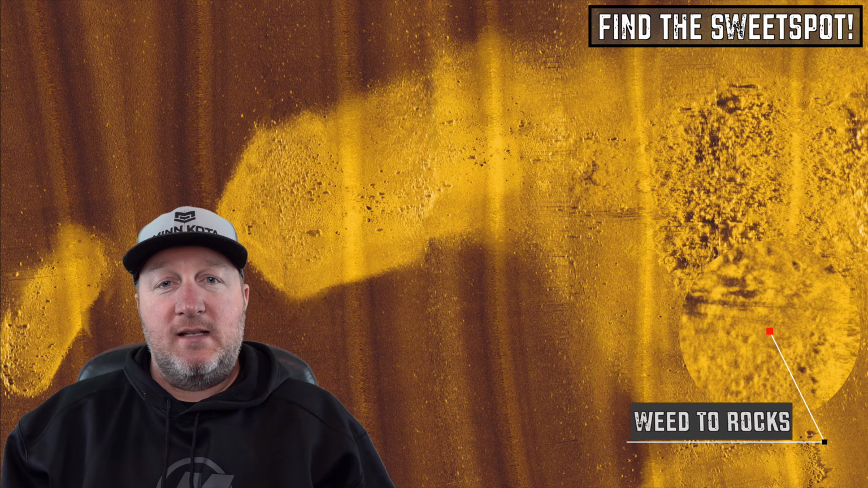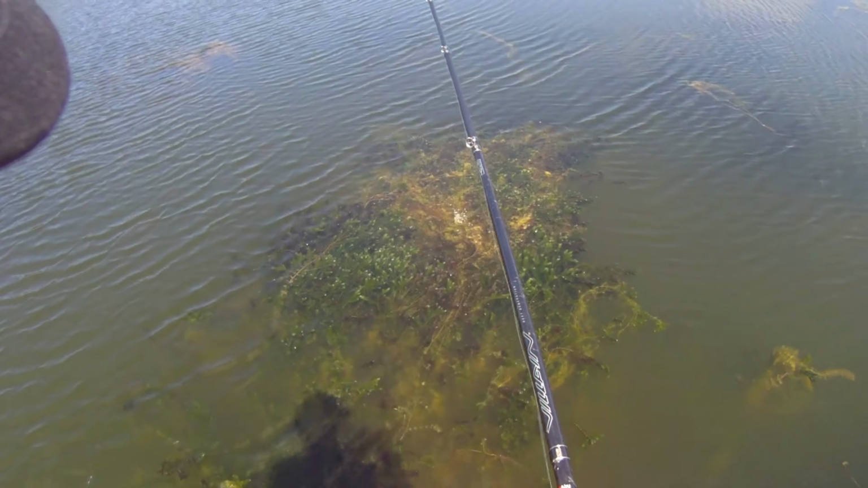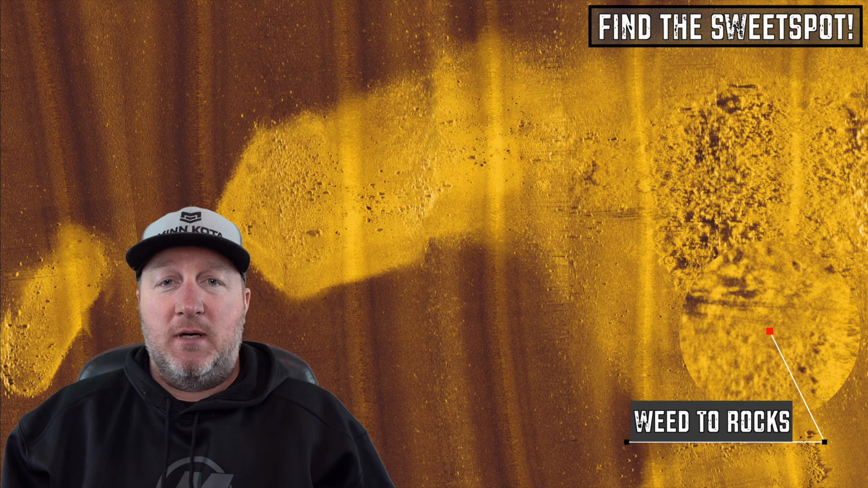And then the other I like is right where those weeds end and it turns into the rocky hard bottom. You can tell by those weeds, they're really super thick, and a lot of that is coontail. There's a little bit of cabbage mixed in too. But you come out of that thick stuff and those fish can be right on the edge or just out in front of there on that flat swimming around.